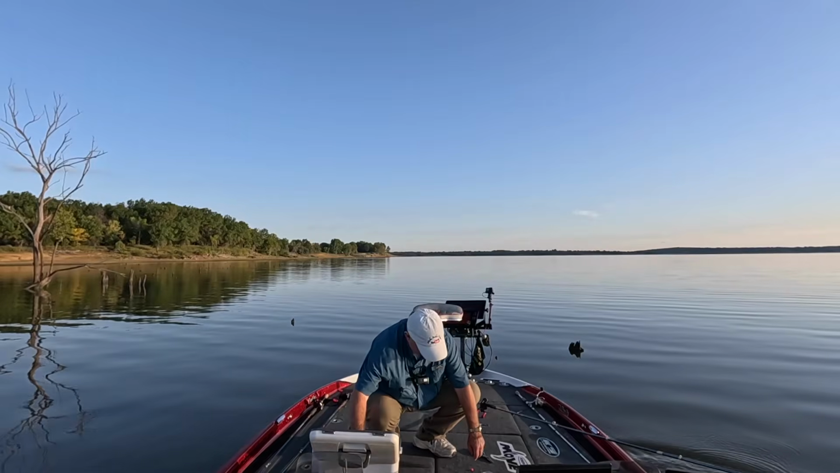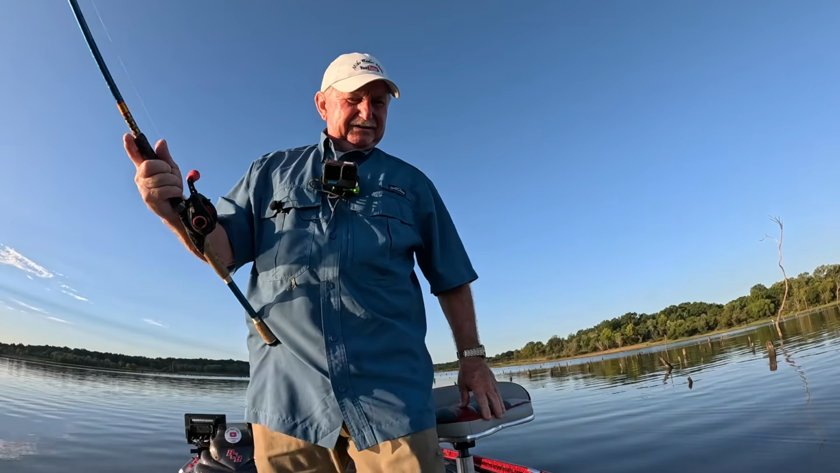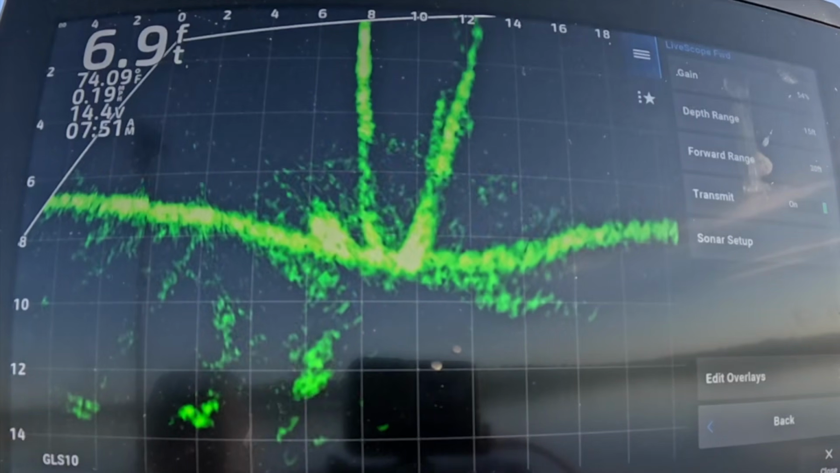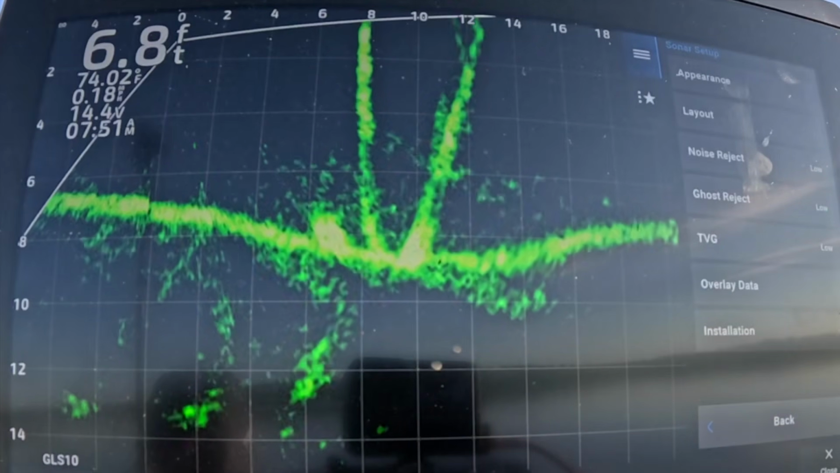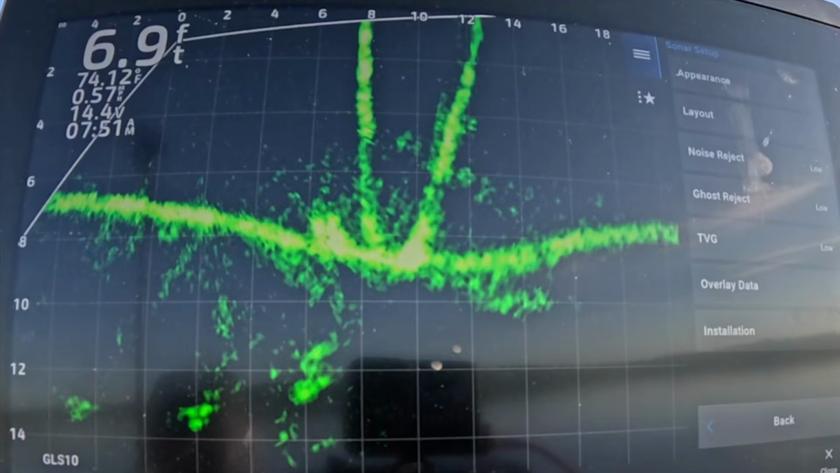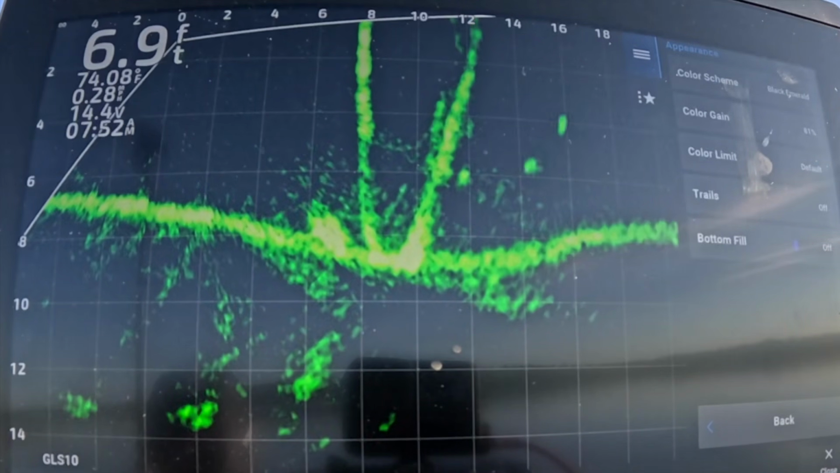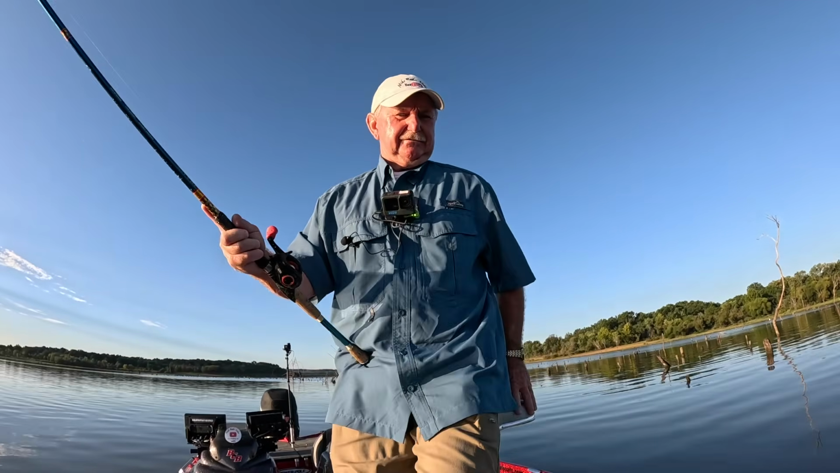Let's get us another minnow. Okay, everybody wants to know my settings every time I go. Gain 54%. Of course, I got my depth range at 15 feet, forward range at 30. Noise reject low, ghost reject low, TVG low. Color scheme, black emerald, color gain 81, color limit default. There you have it. Don't ask me, I just showed you.